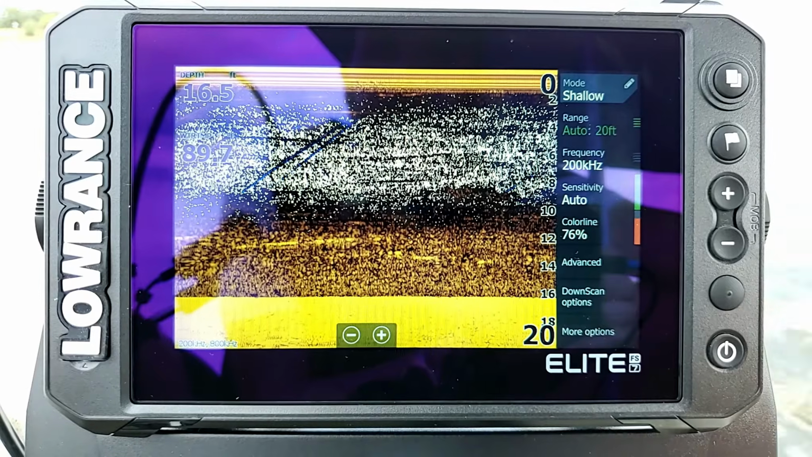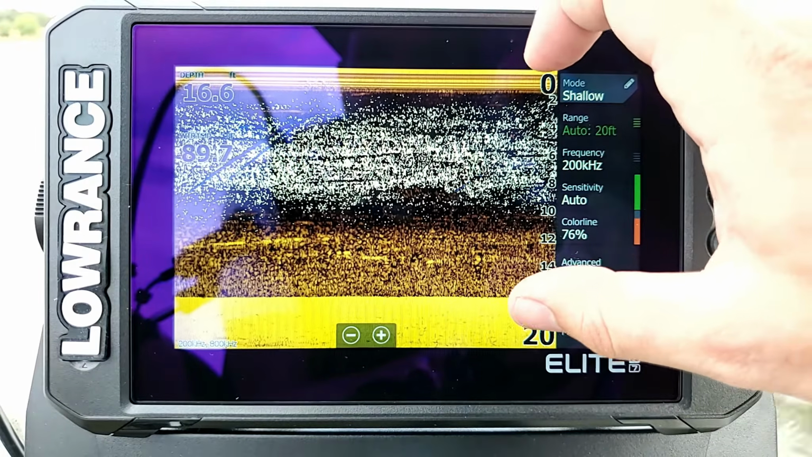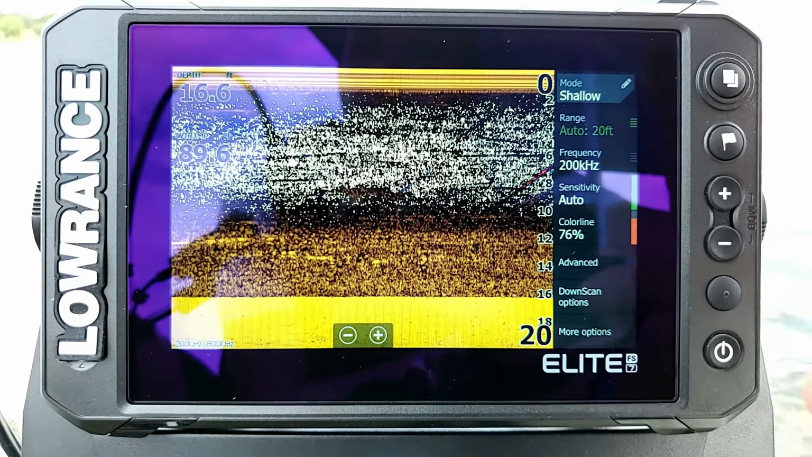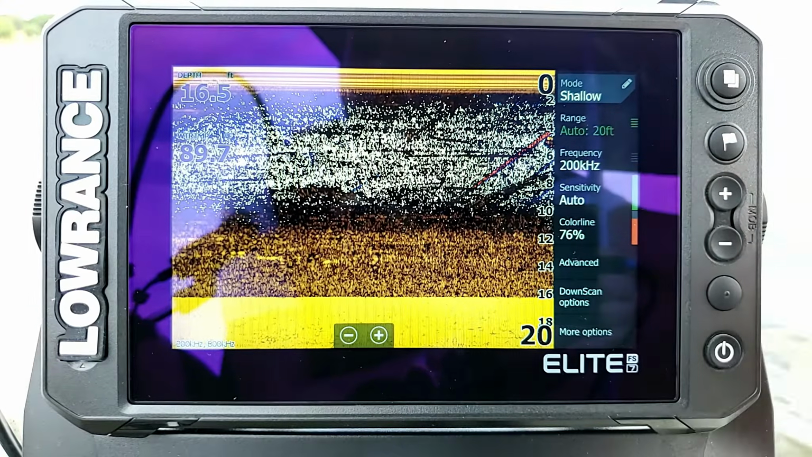If you want to overlay both of them, I highly recommend using the reveal option instead, which is where it's actually on your down scan screen, and it takes just what's in the middle of your sonar screen and overlays it on top of it. That way it allows you to see your down scan, all of your structure, but you can also see your fish arches very clearly on the screen.